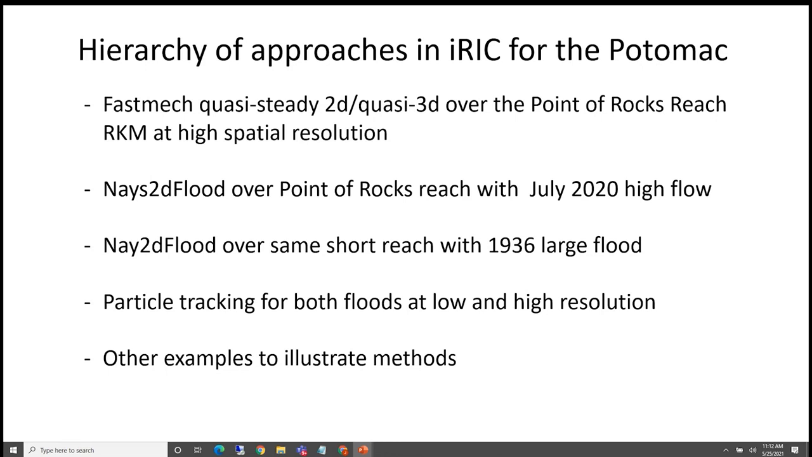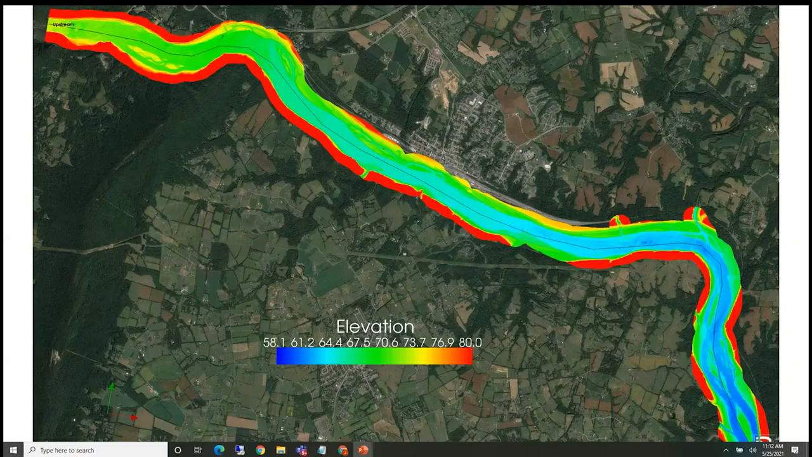But this is not going to be a technical talk. It's really just an overview of the kinds of things we can do with data sets such as the one we collected here on the Potomac. So this is what the data looks like. That's about a 15-kilometer reach, and it consists of both depths in the channel, or elevations of the channel bed more accurately, and elevations of the adjacent land surfaces.